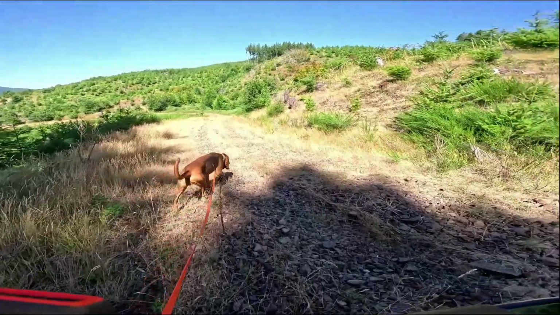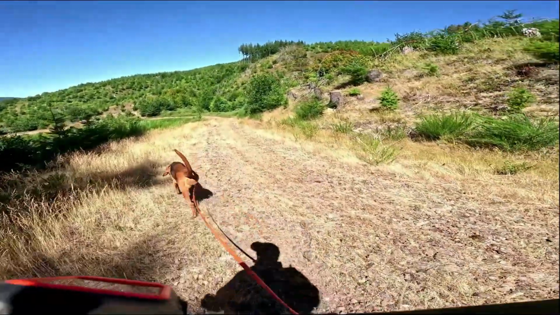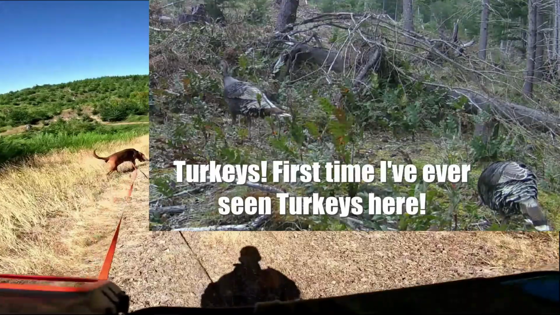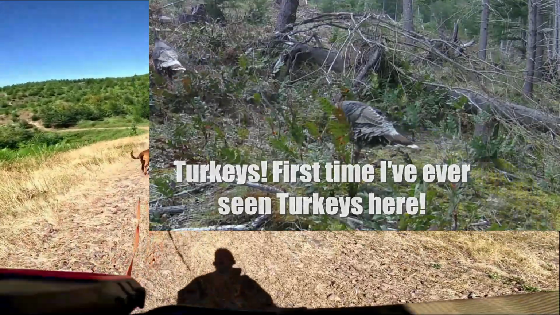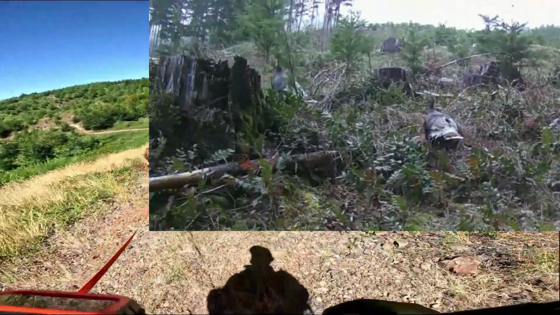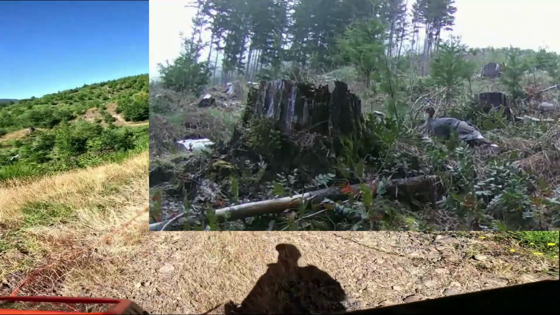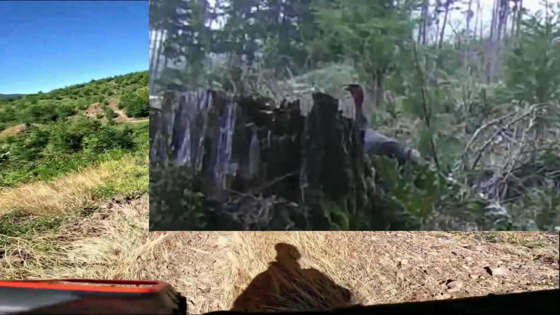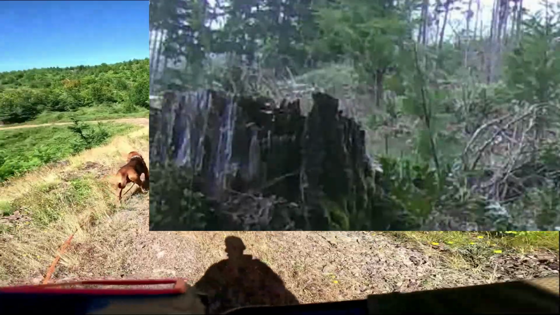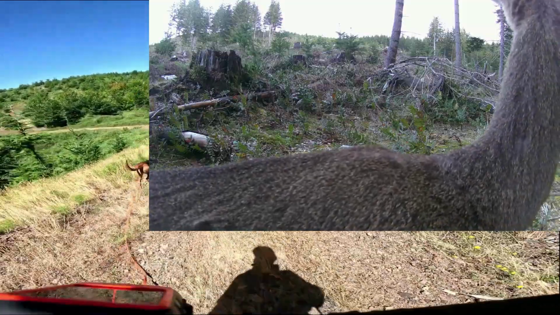There must be a 10-degree temperature change between walking in the shade of these trees and then we get out on the rocks where there is no shade. Boom, just like being on black asphalt. Really, she's doing fine. Her pads are pretty well built up. They're not in the best shape. They're not like a bird dog, but they're pretty good from all the wrestling and stuff she does in the backyard. So she's doing fine.